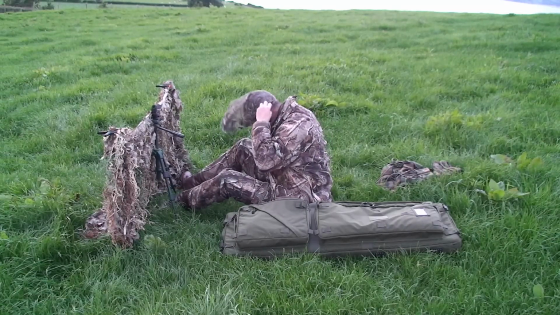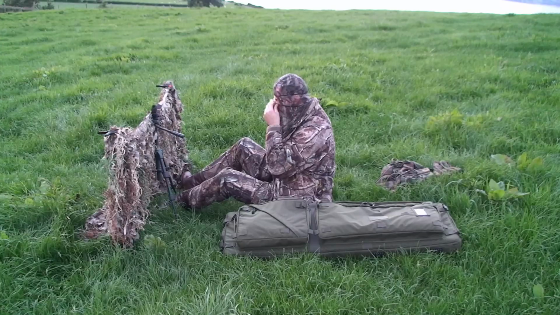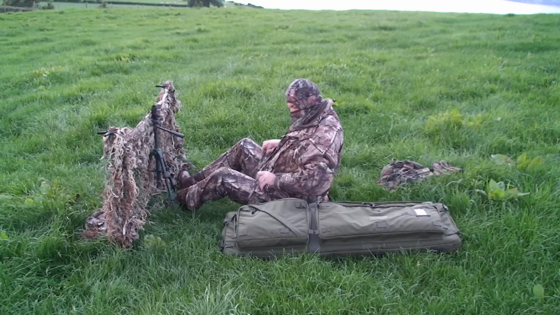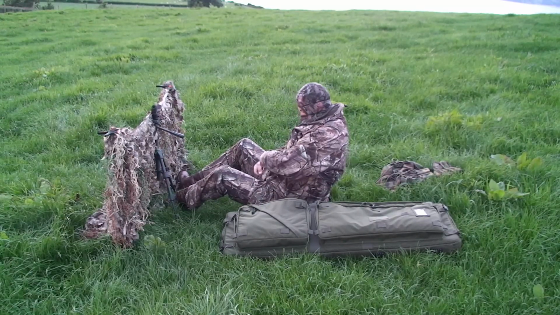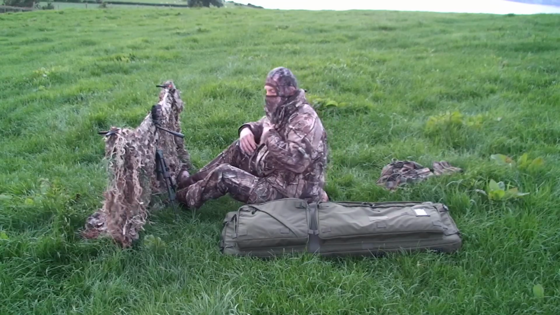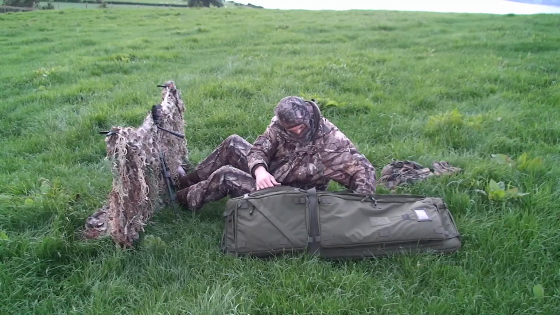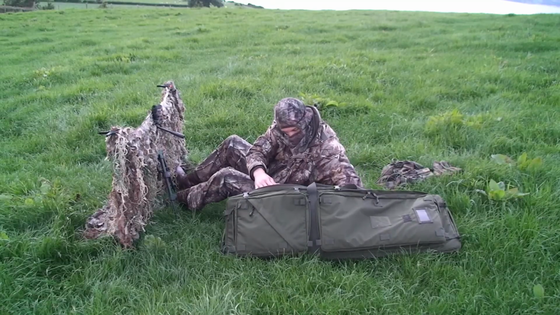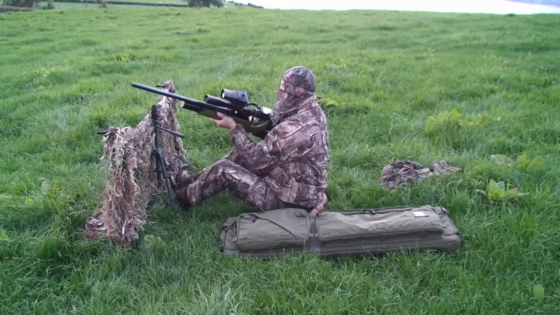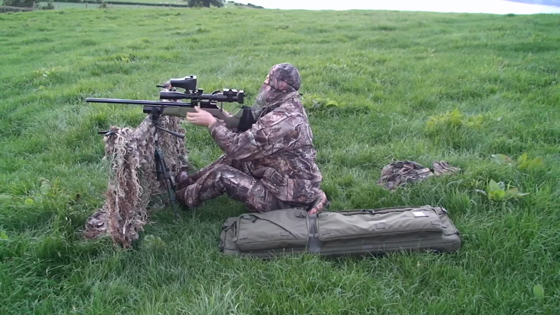And there's also something else that I need to explain to you that you'll see me using once it gets slightly darker. In order to help me judge ranges better and quicker at night, I had mounted a laser to the right hand side of the scope. Now it was at least 2 inches off the centre of the scope, and it was zeroed with the crosshairs at 40 yards, the same range as the rifle was zeroed for.